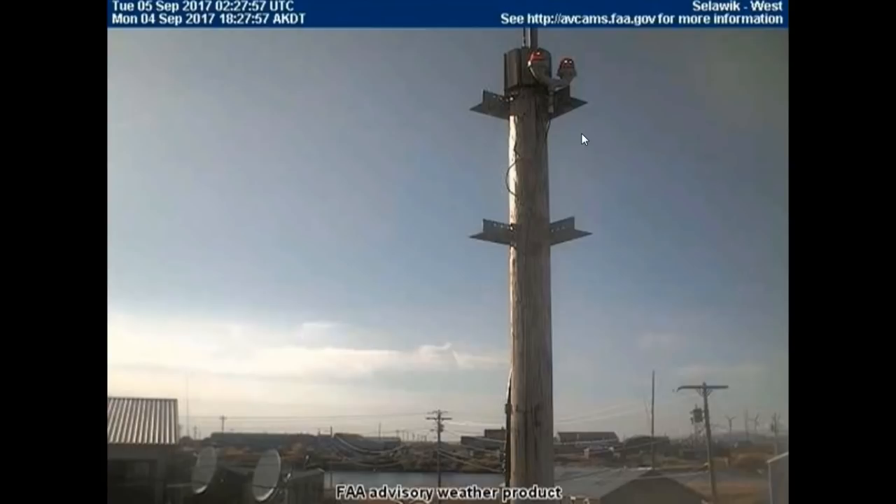Selawik West, Monday 4th of September 2017. But you try and tell me what we're looking at here. This is the backwards lit planet that I've caught many times, and I know this is projection because it is the wrong way around. They're using mirrors and lenses and everything. I made a video about it. I'll leave the link in the description box down below so you can peruse to your content.